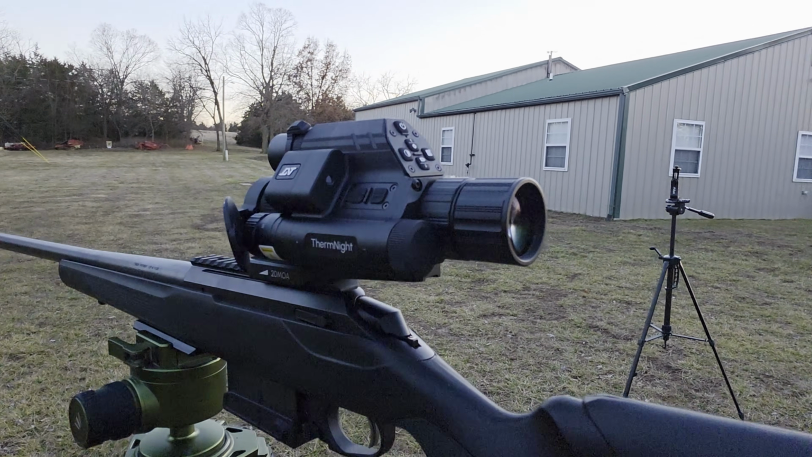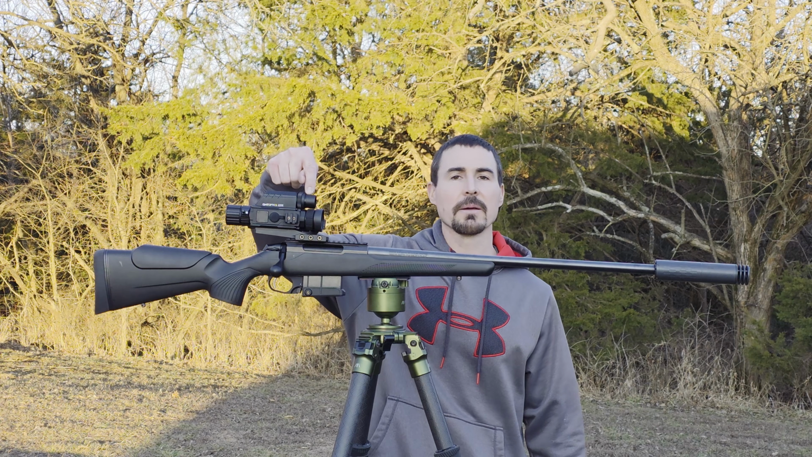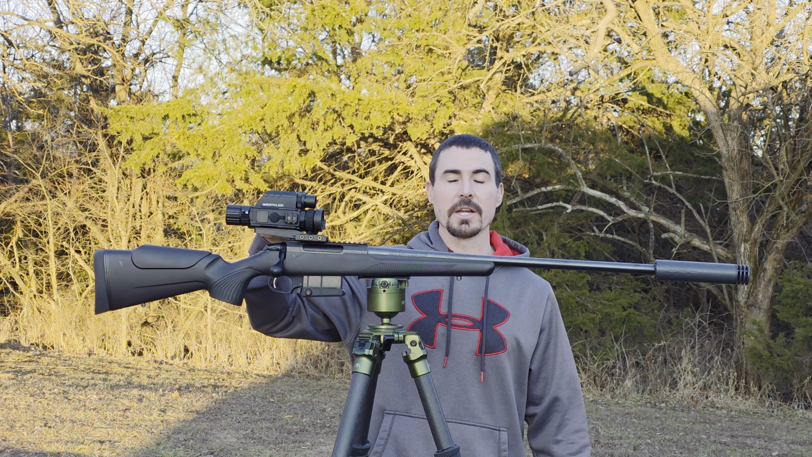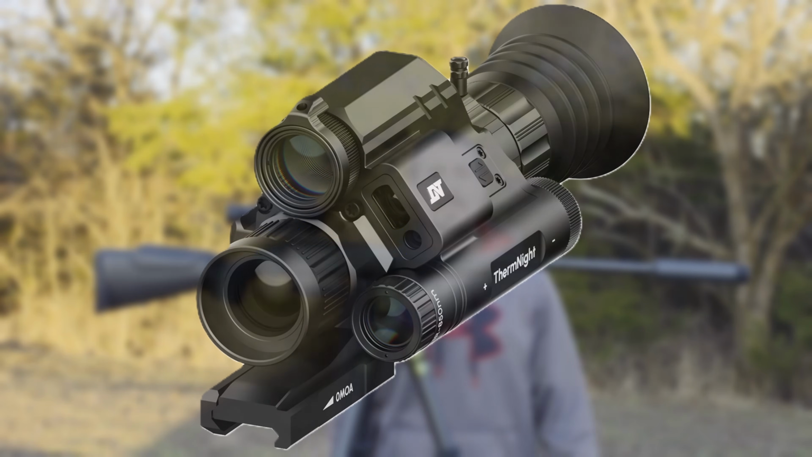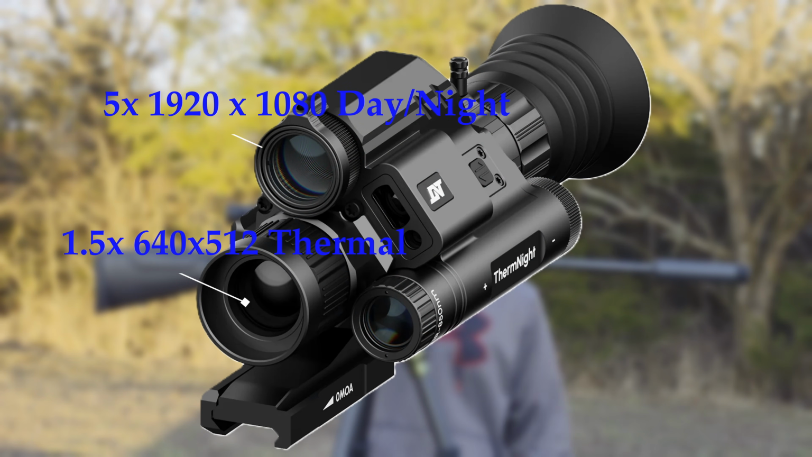So some features on this scope that we really like. This is a multi-spectrum scope, so it's actually got a daytime, nighttime, as well as a thermal. You can't see it on the side, but it's got an IR illuminator, built-in rangefinder with a ballistic calculator. This scope is a 640 by 512 resolution, which I really like. Nice clear image.